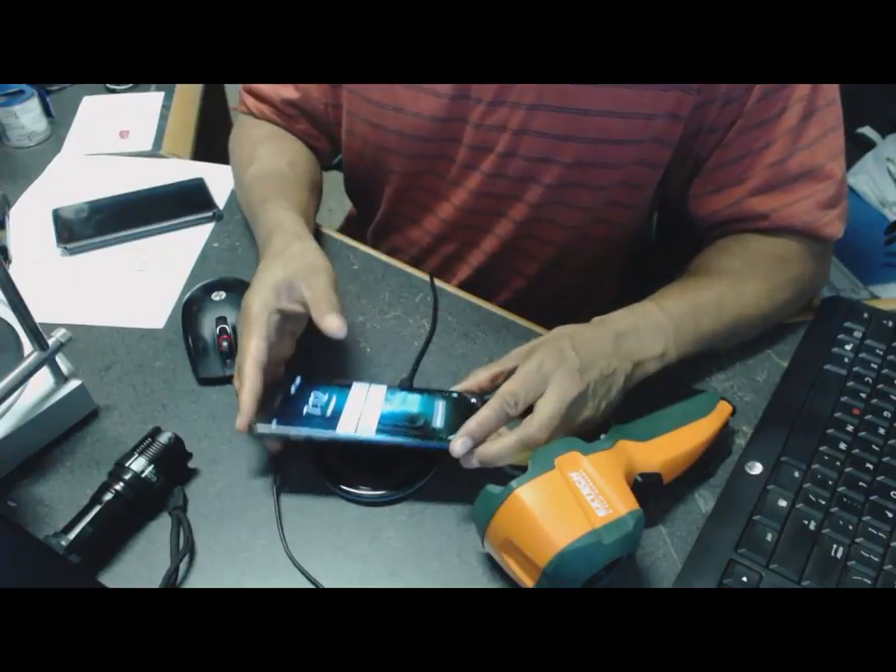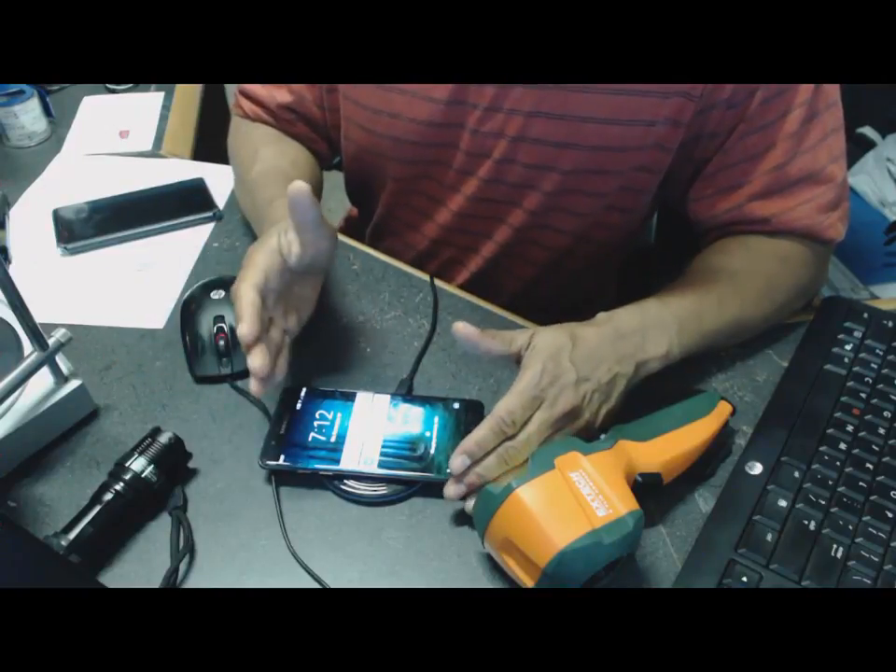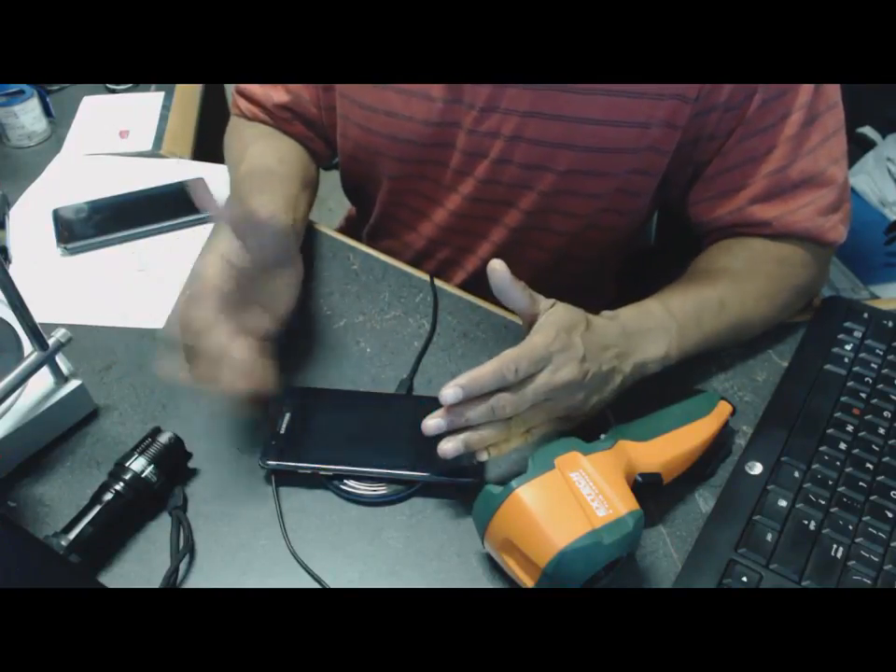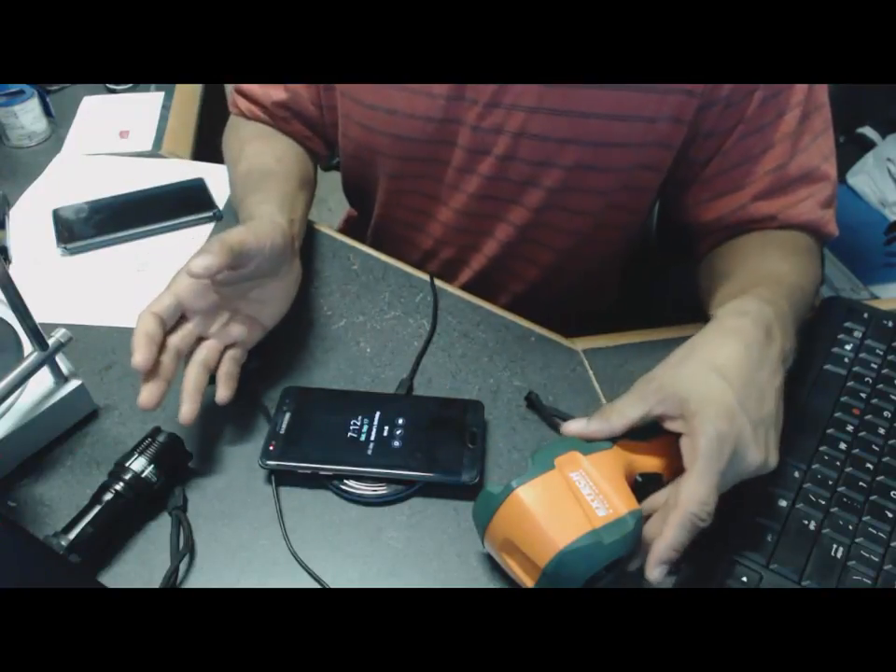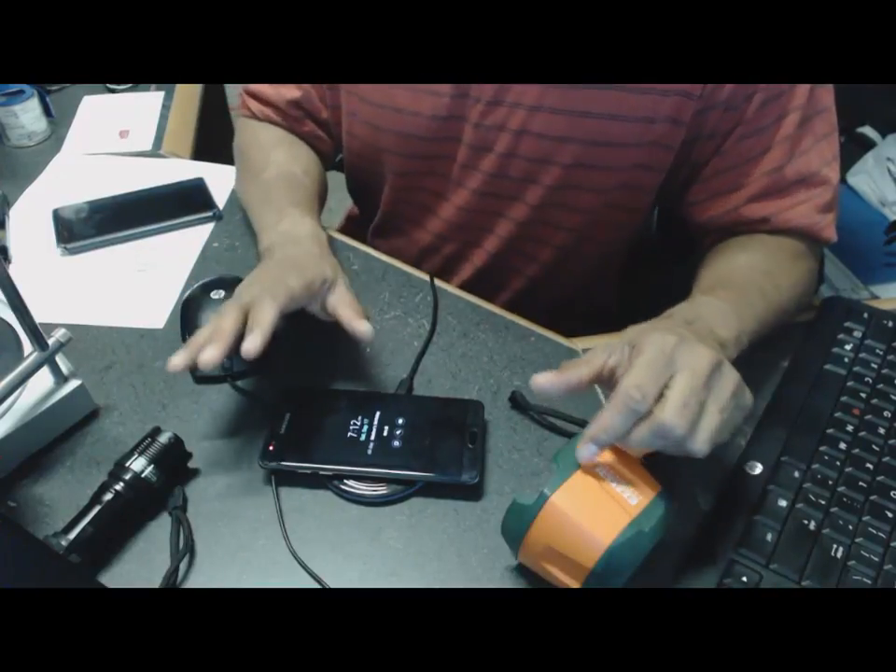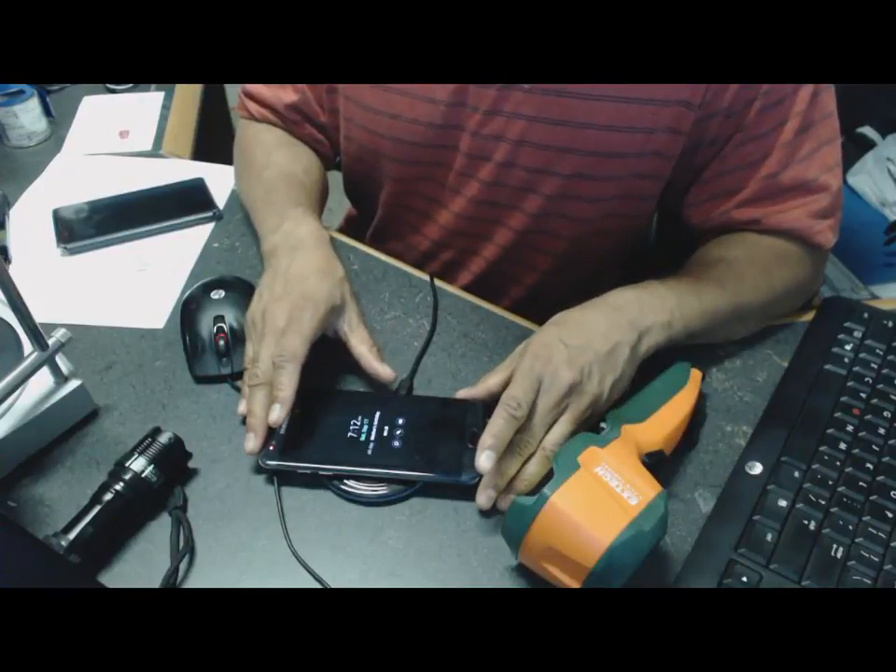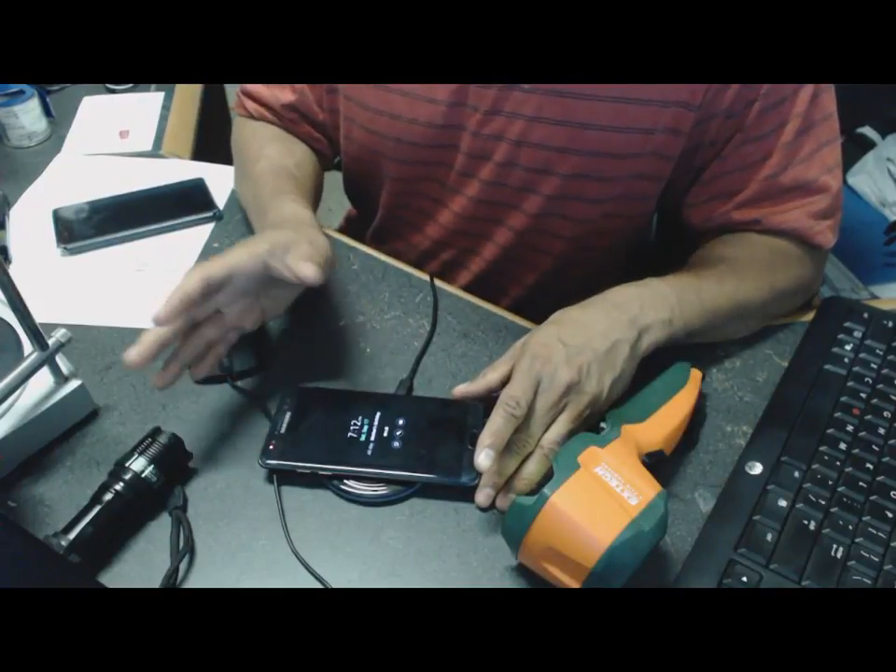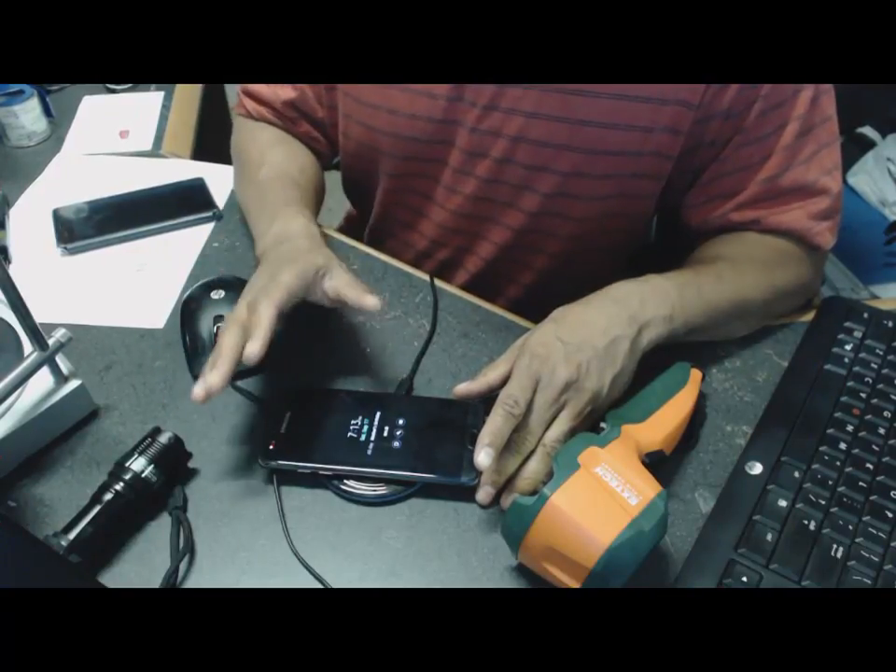Listen, let's face reality. If you think about it, Apple's phones were overheating. They caught on fire, right? I'm not saying it's right, but what I'm saying is that if you sold 2.5 million, let me say that number again, 2.5 million phones, you're bound to have some that are defective. That's just life, right? So I'm going to show you.